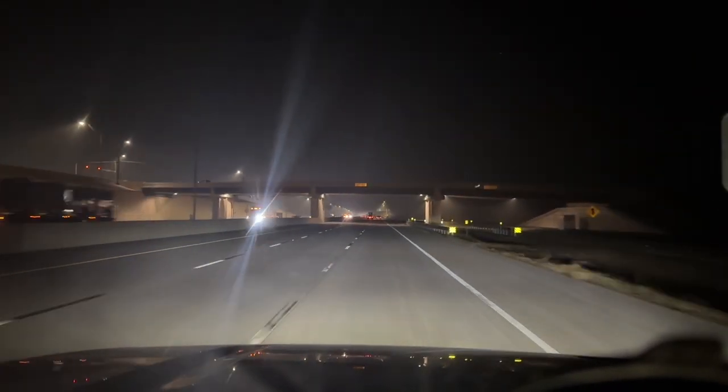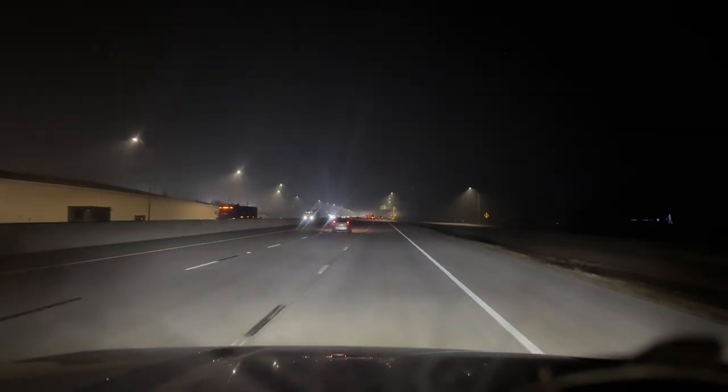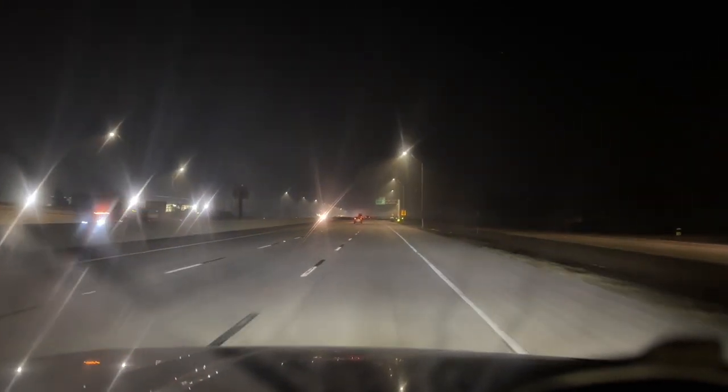I got my defogger on. The fog is in the air. The defroster's on, and that's causing something. I smell smoke. Turn that defogger off. Yeah, what's going on here? Look, the windshield's getting wet.